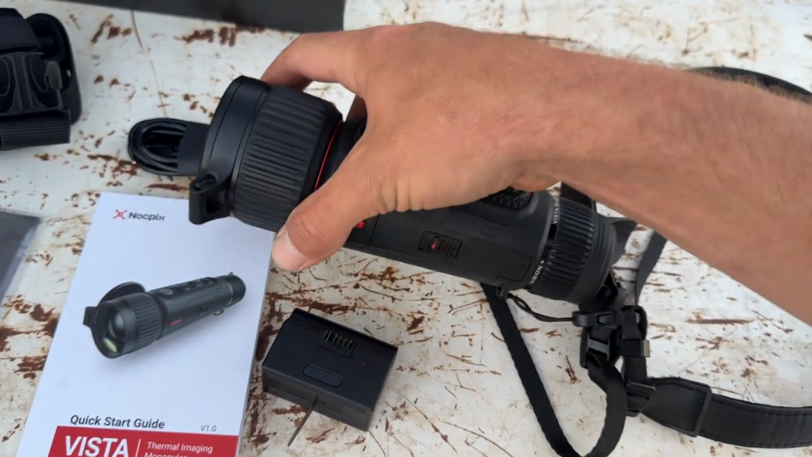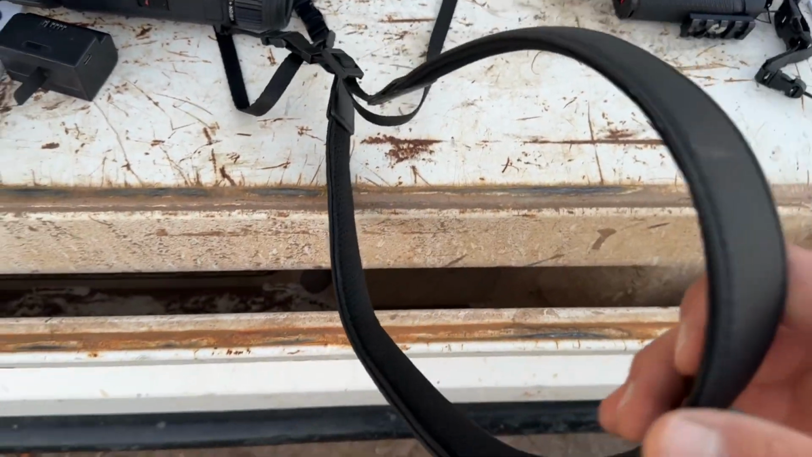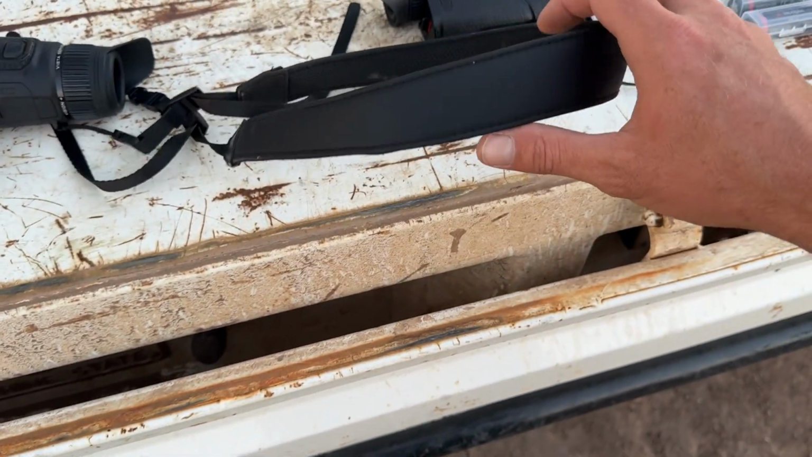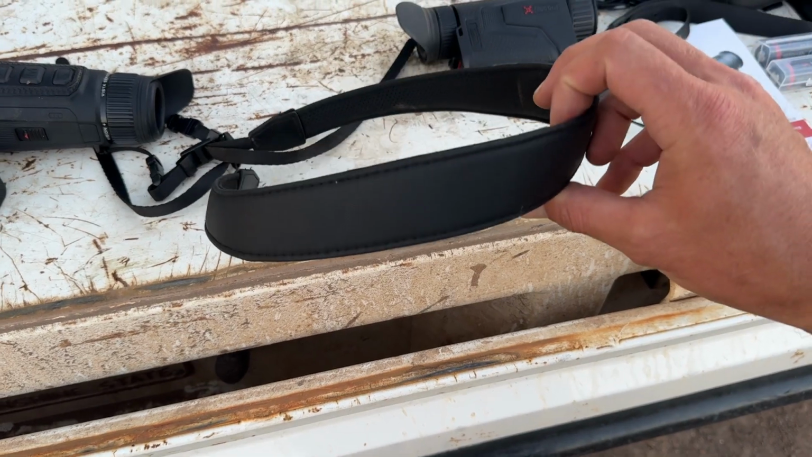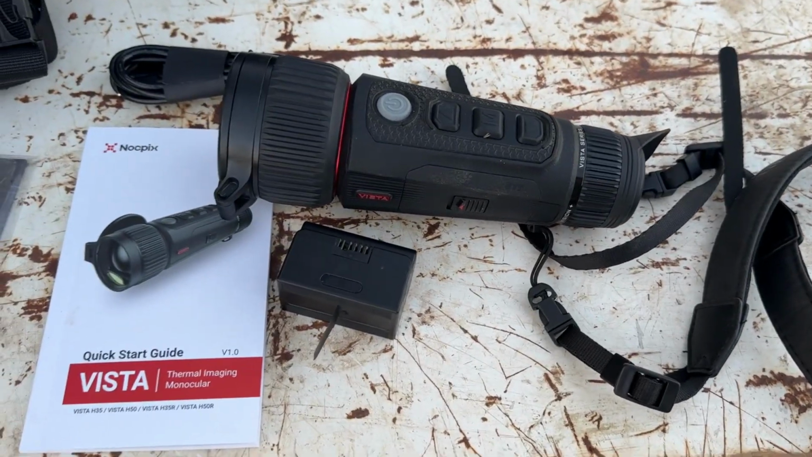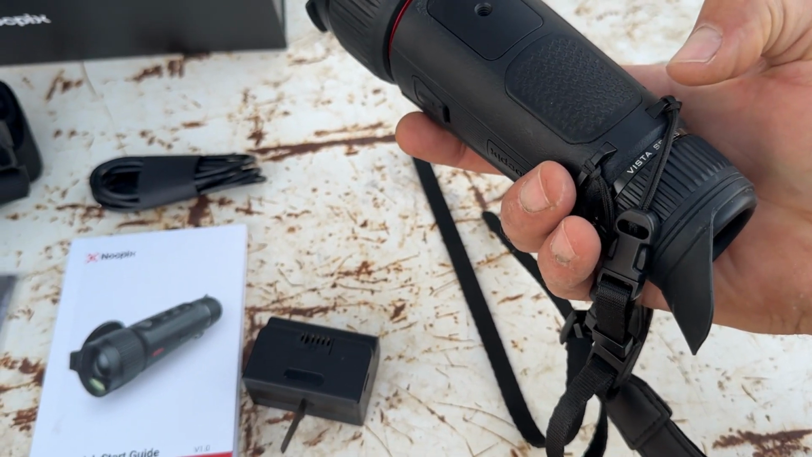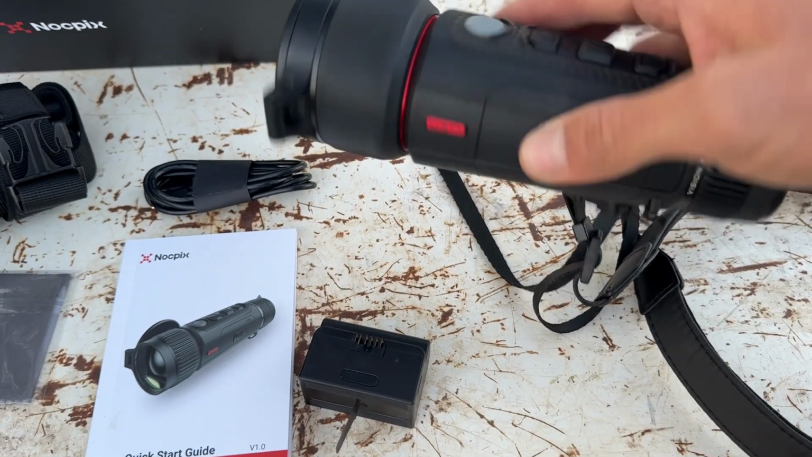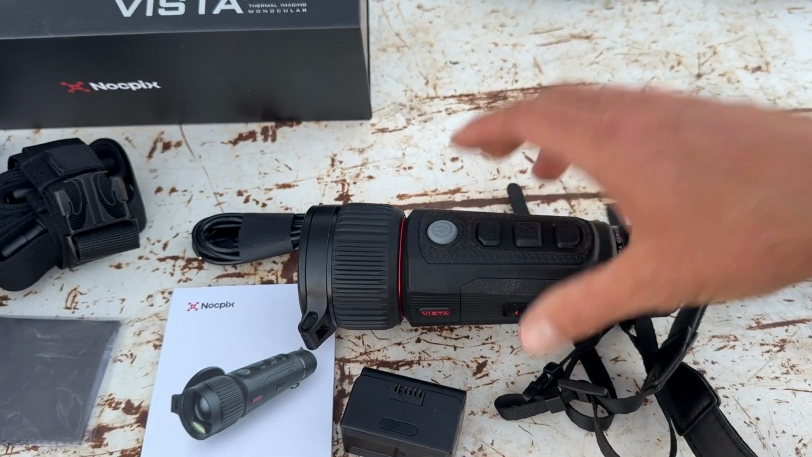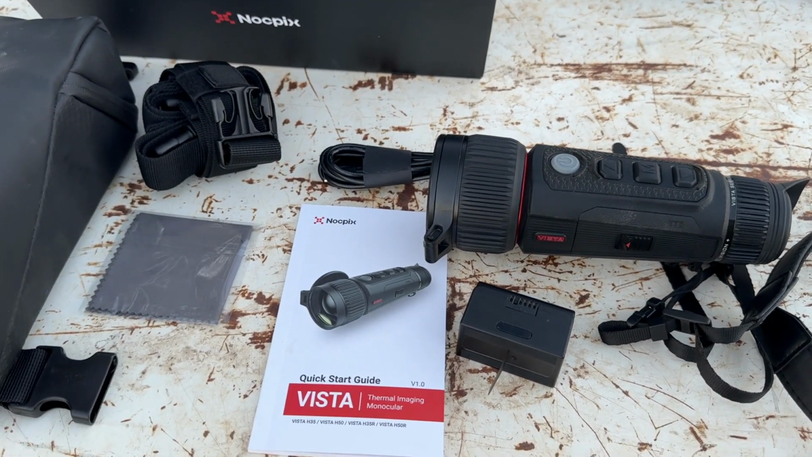Very nice to use as well. And also this one comes with a really nice shoulder strap. It's not just a straight strap, it's shaped to fit over your neck and over your shoulders, so it's a very comfortable strap. And it's held in two places on the device, so it stops it from swinging around. So when you go to pick it up, it's in the right place and not upside down or twisted up and driving you mad.